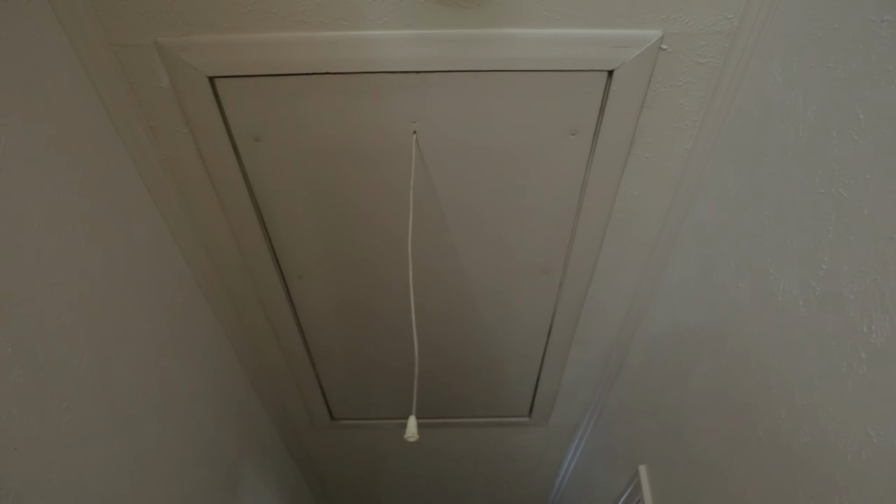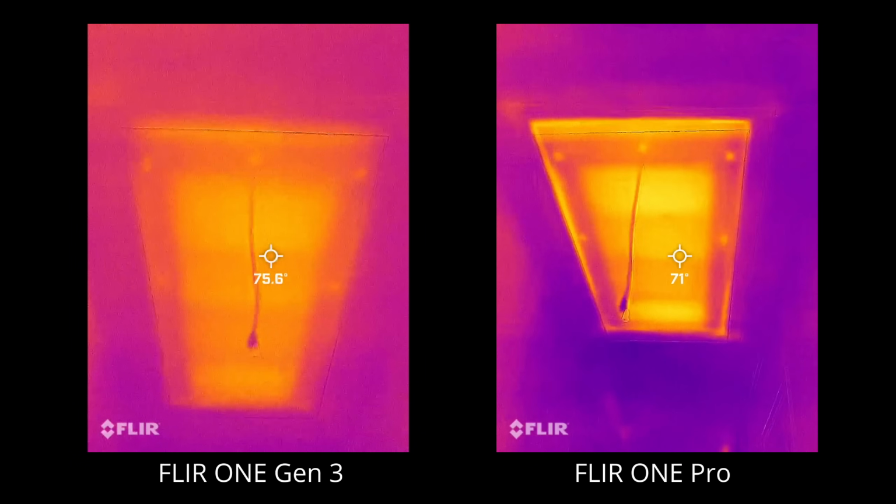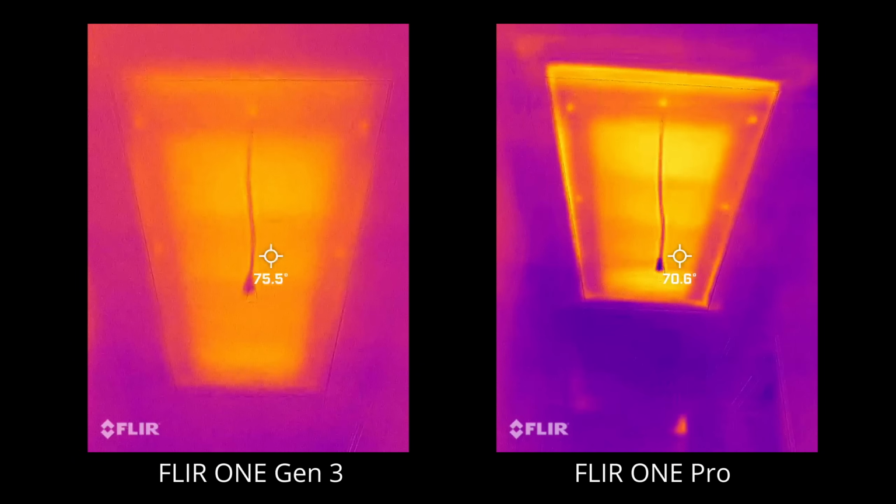I captured my uninsulated attic ladder with both cameras. As you can tell, footage on the Gen 3 camera isn't as sharp as the Pro camera, which has 4 times the number of pixels.